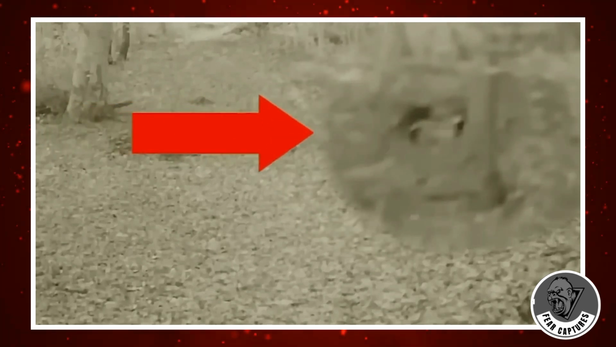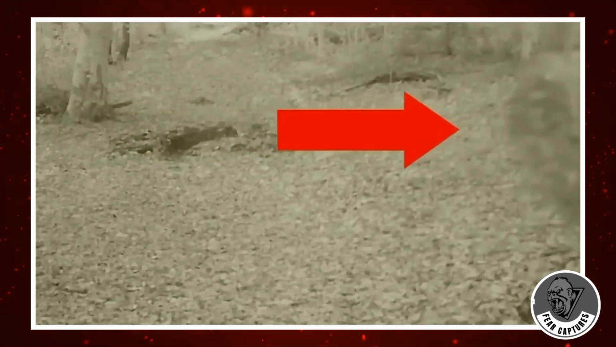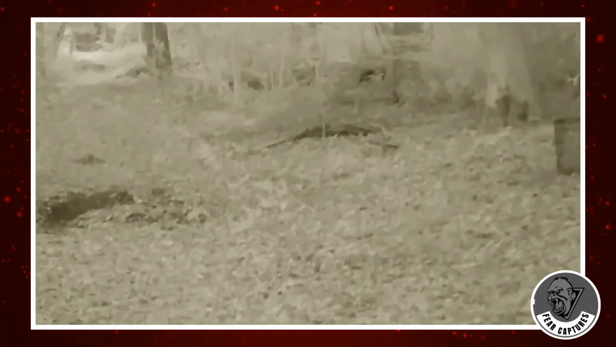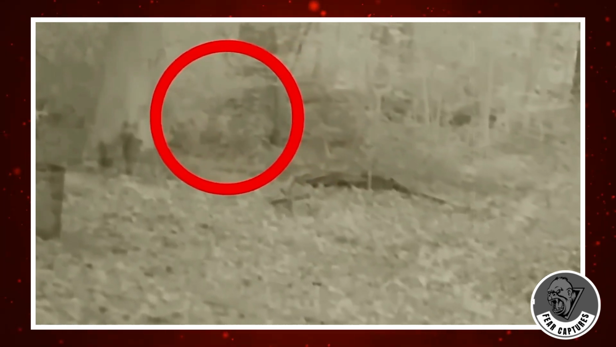Check out this trail camera video. It shows something really unexpected. Look closely at the dark creature moving on the screen. At first, it might seem like a regular house cat. But as the creature gets closer to the camera, it becomes clear that it's anything but a common kitty. It's a majestic black panther. The only tricky part is that this video was shot in the hills of Kentucky.